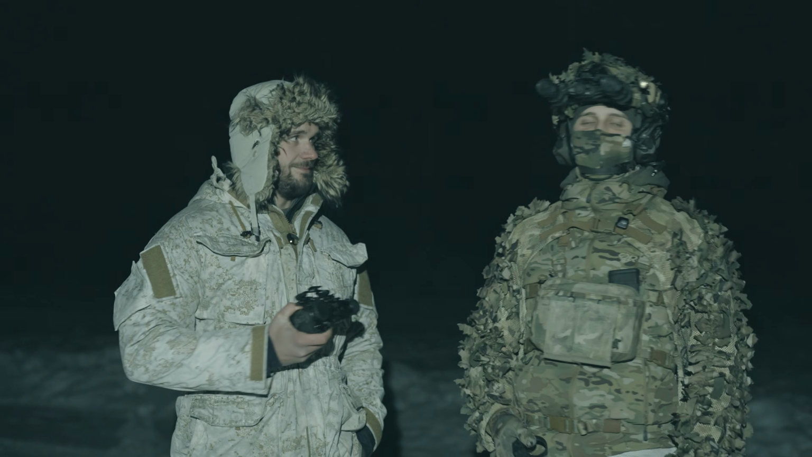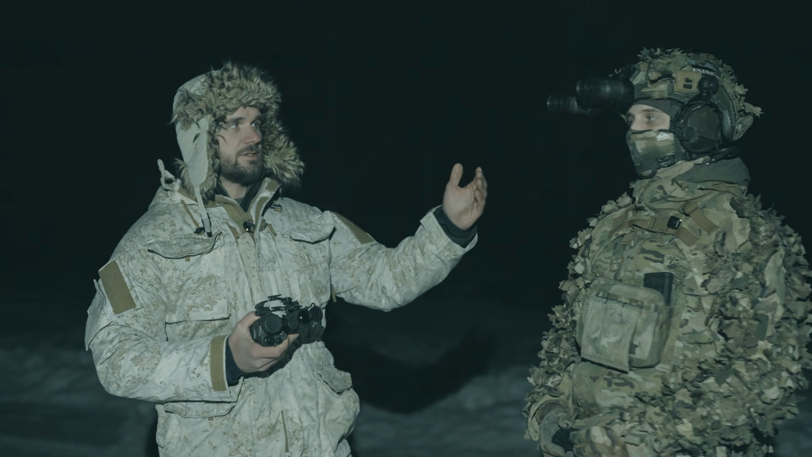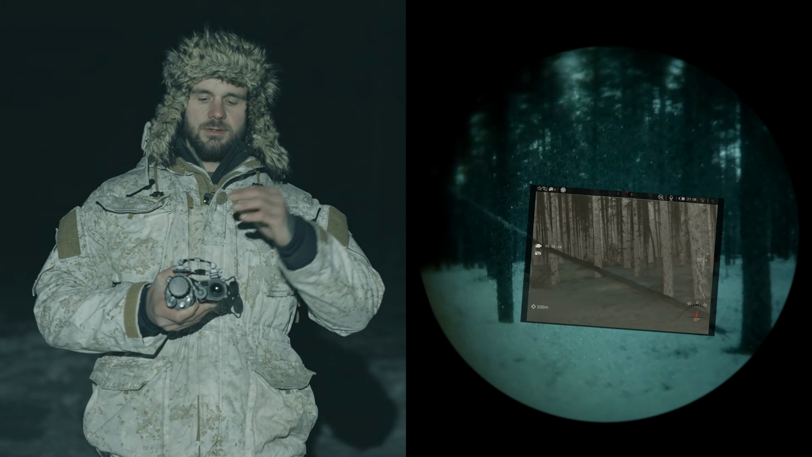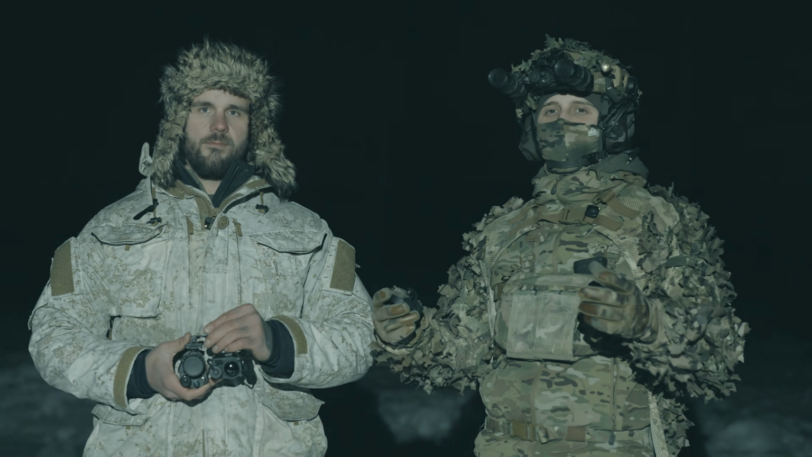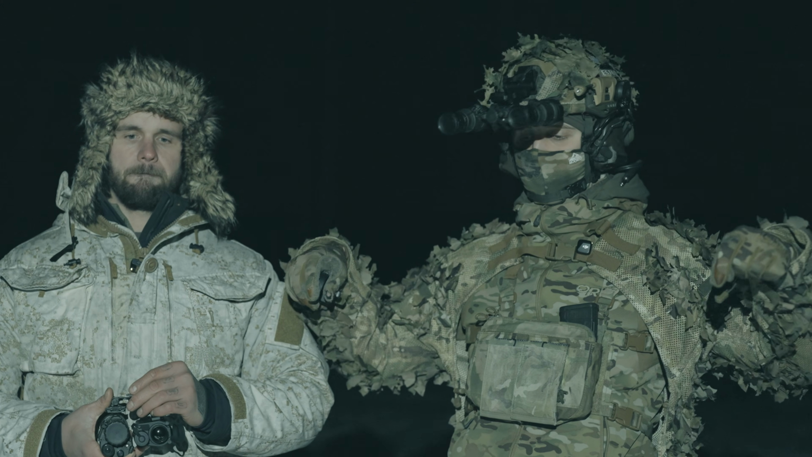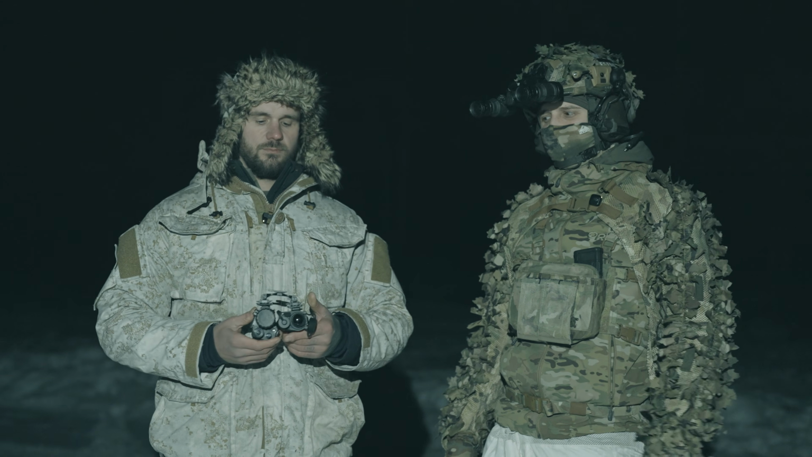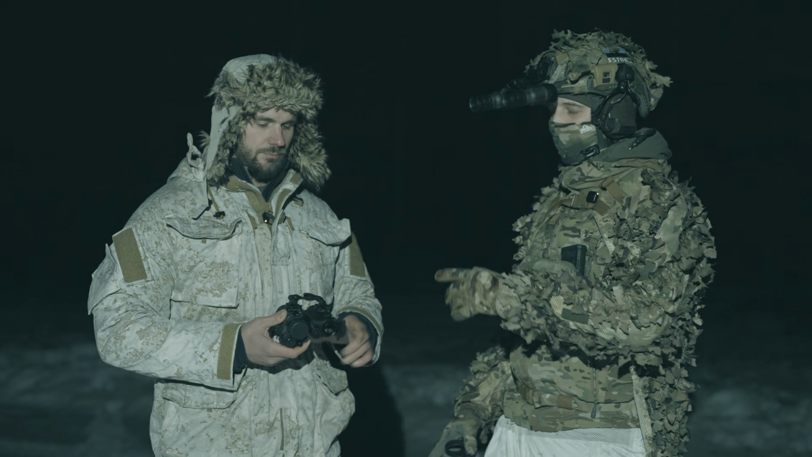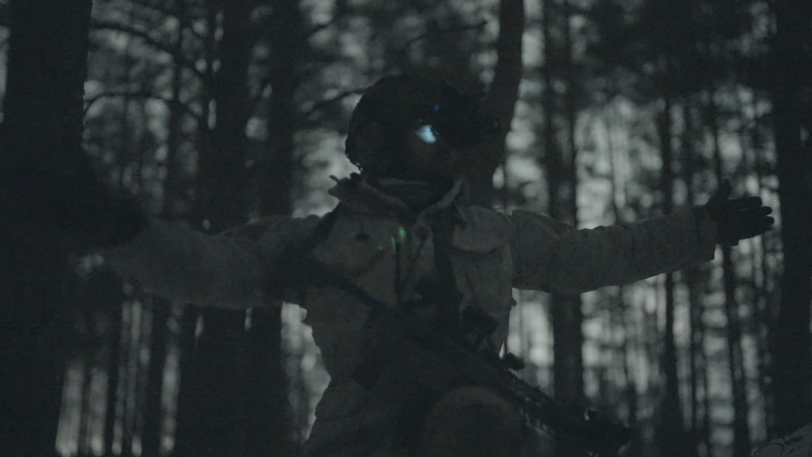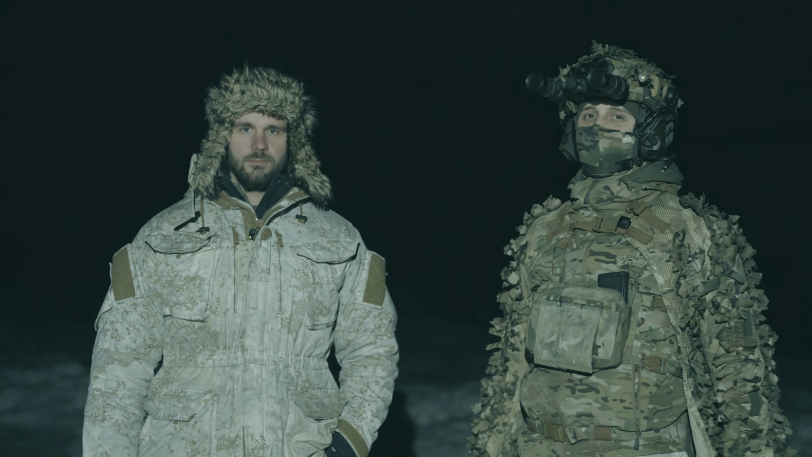The first scenario is going to be a Recce type situation where he is going to be stationary with the binos and I will be looking for him using this setup. The second scenario will be a sort of advanced to contact type of thing where we are both going to be moving towards each other and we will test who sees who first. Third scenario is an OP, Al's going to be on an observation post static and I am going to approach his position and we're going to see how that plays out.